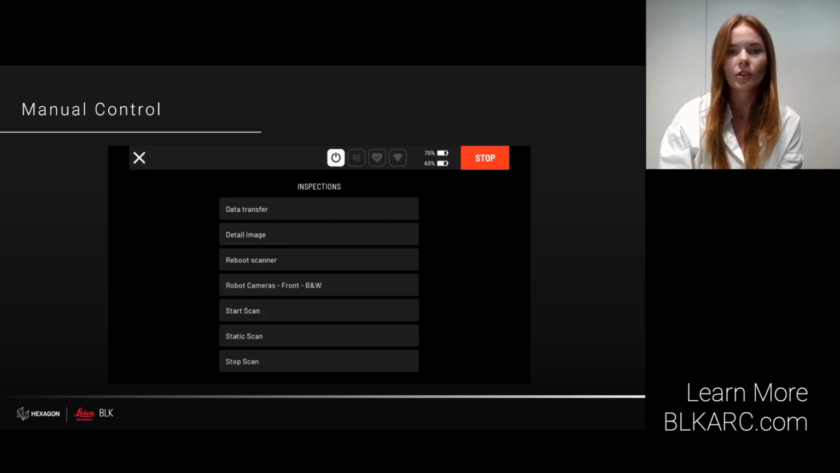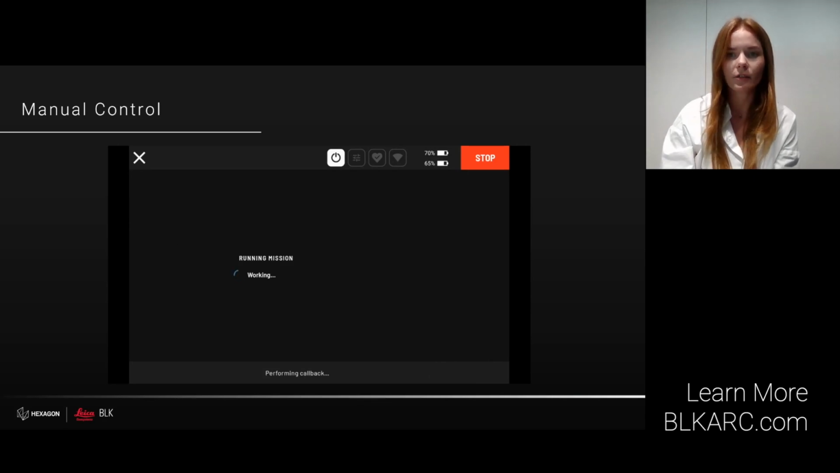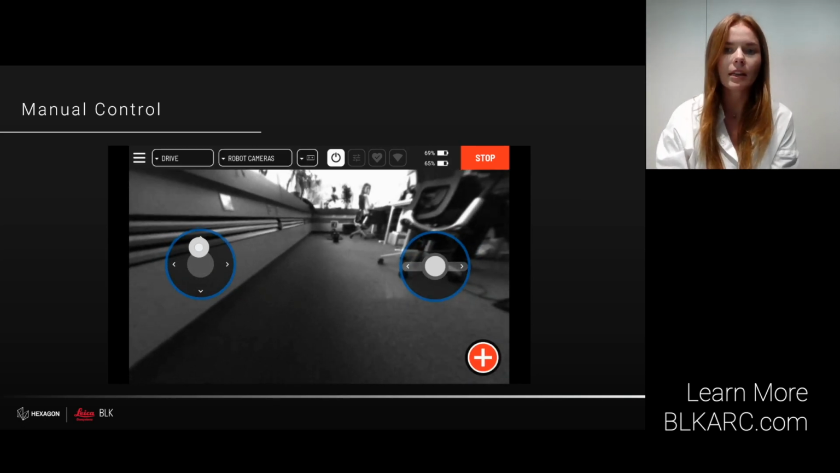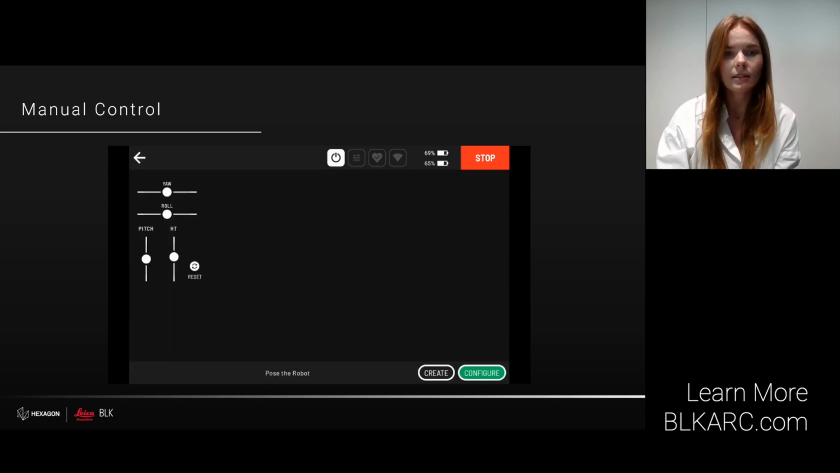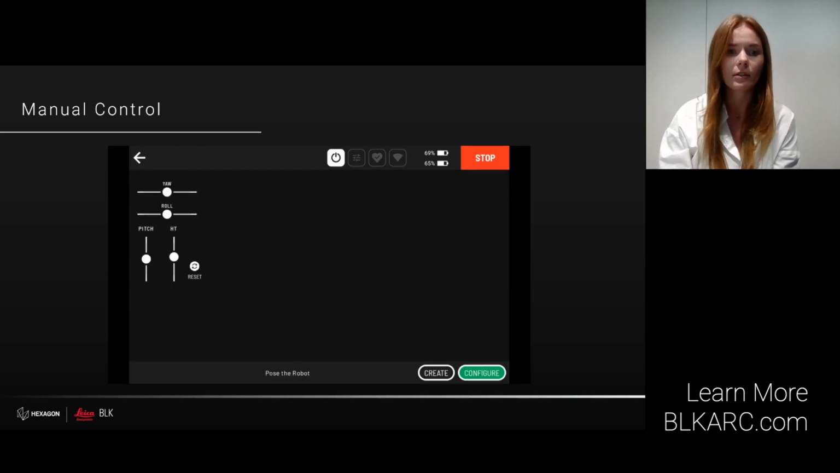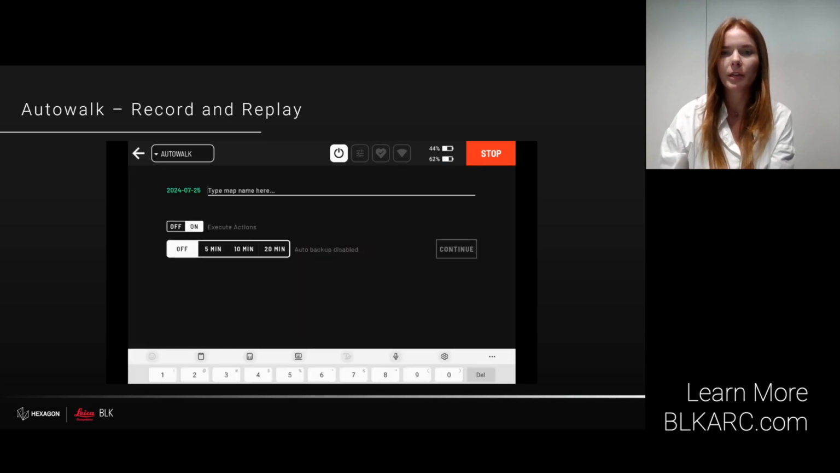Navigate Spot using the joysticks and add scanning actions as needed by clicking the white and red plus icon on the bottom right. And from the inspection list, select the desired actions, and it will be performed immediately at Spot's current location. For static scans, there will be an additional menu allowing you to select scan density ranging from low to high, or to select a custom duration.